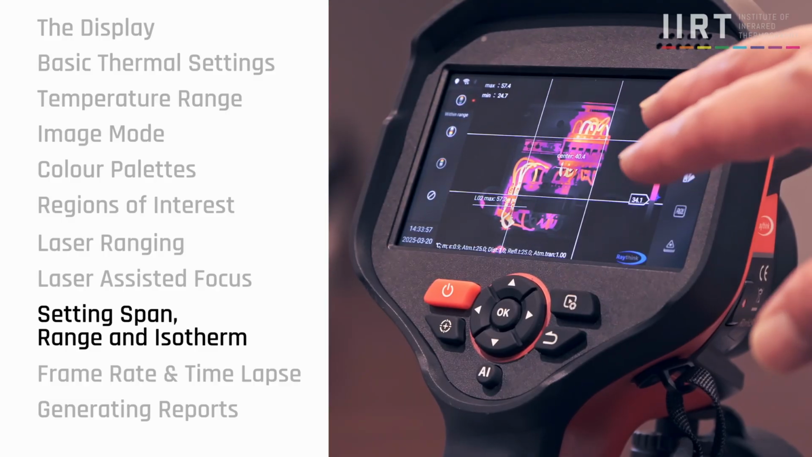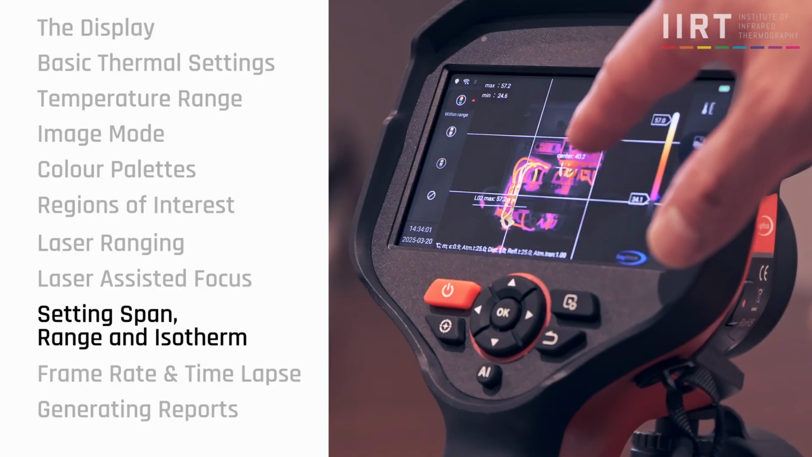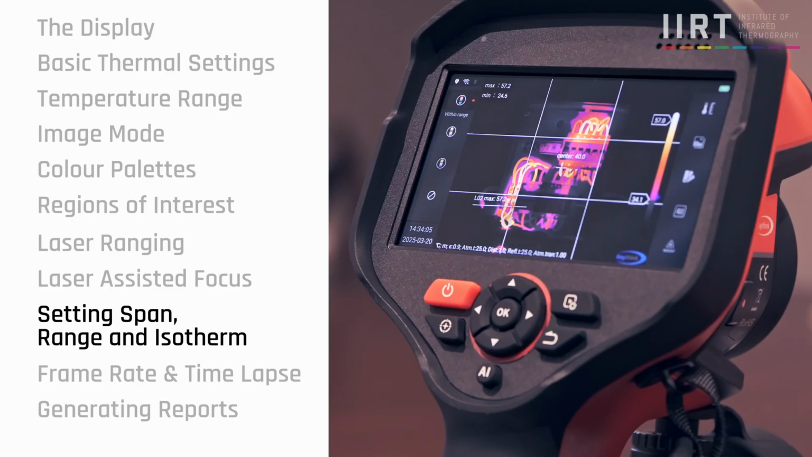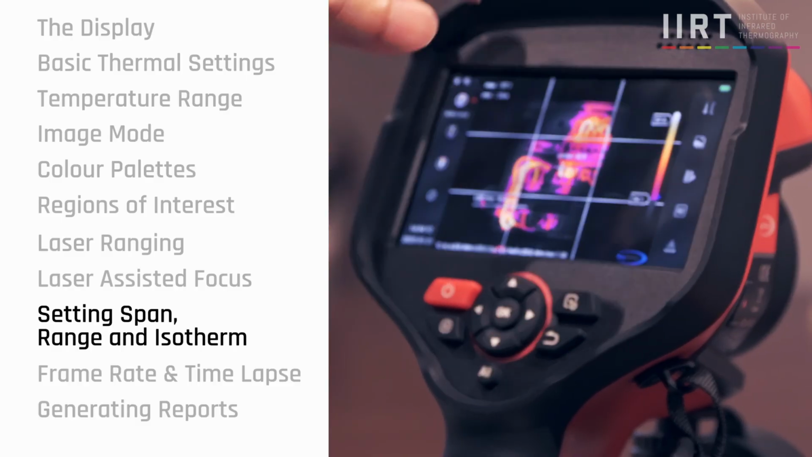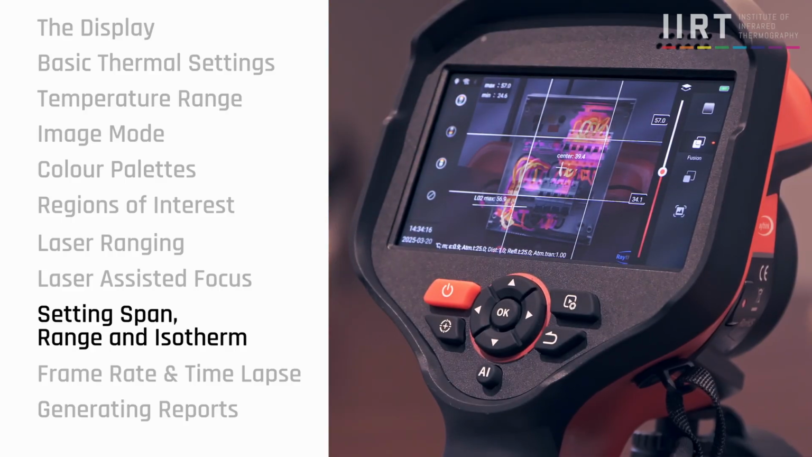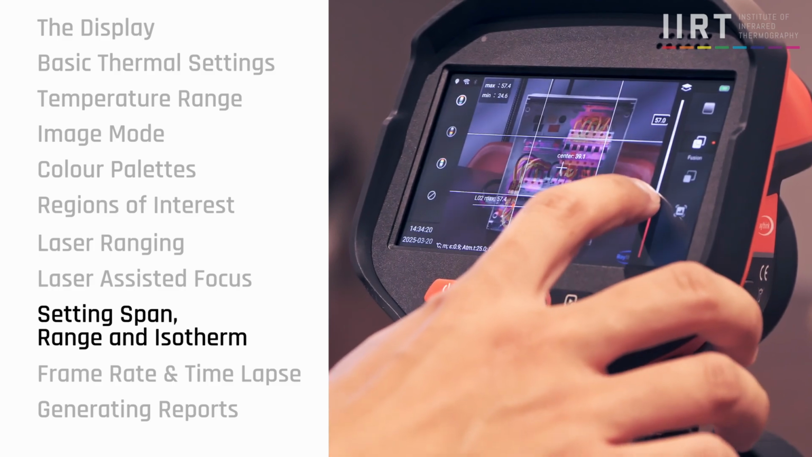Is there one where you can see the digital photo and then mix in with the thermal for the areas that are within the range? If we want to look at both, it's going to be in the same settings just now. On this one, fusion. Okay, I see. So of course we can turn the isotherm on and at the same time look at the different fusion.